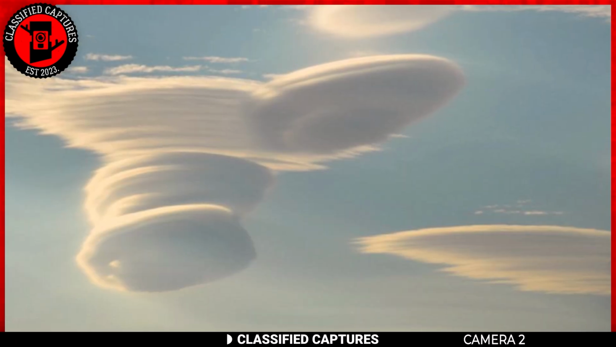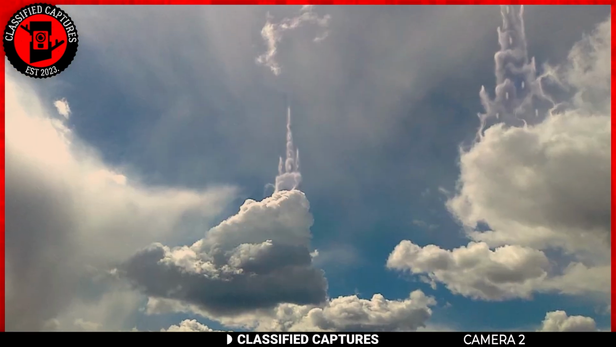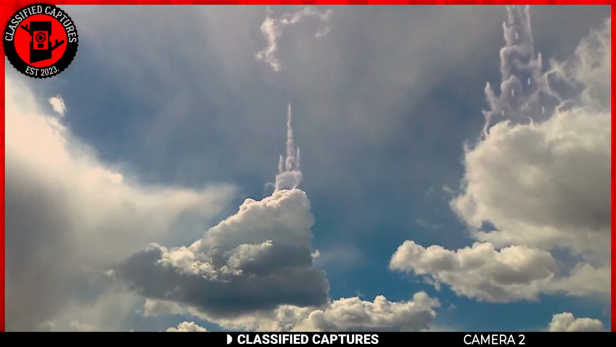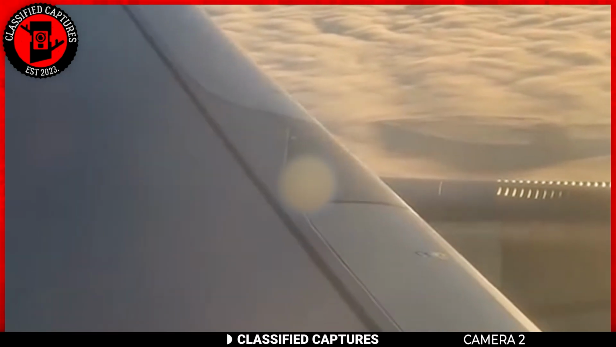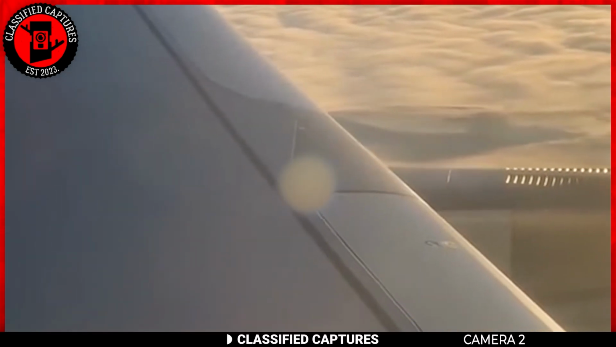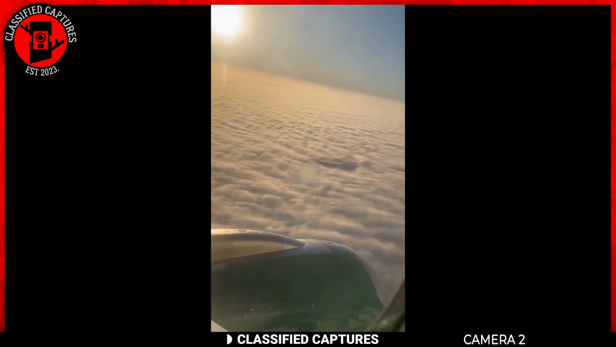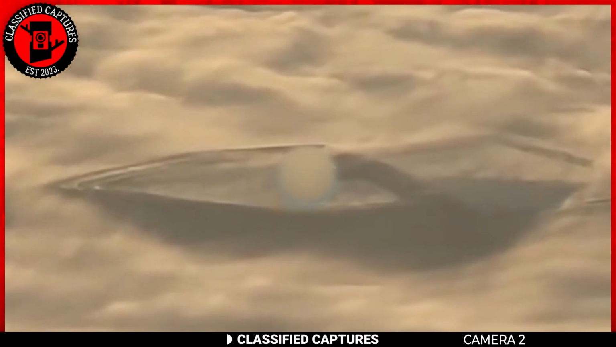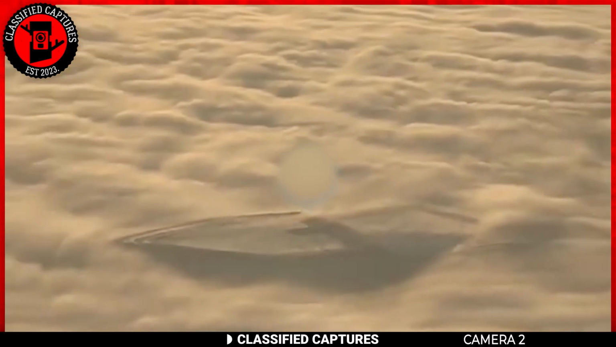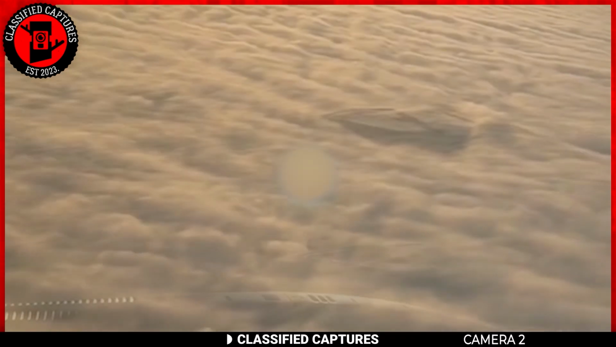Meanwhile, some say this could be a diamond head cloud. These clouds can exhibit shapes resembling saucers, discs, or even more peculiar forms. These clouds, known for their whimsical formations, have become entwined with UFO sighting narratives like this one. While some argue that the cloud craft is simply a result of natural meteorological phenomena, others claim that these clouds act as perfect camouflage for interstellar visitors observing our world from above. What do you think it is?